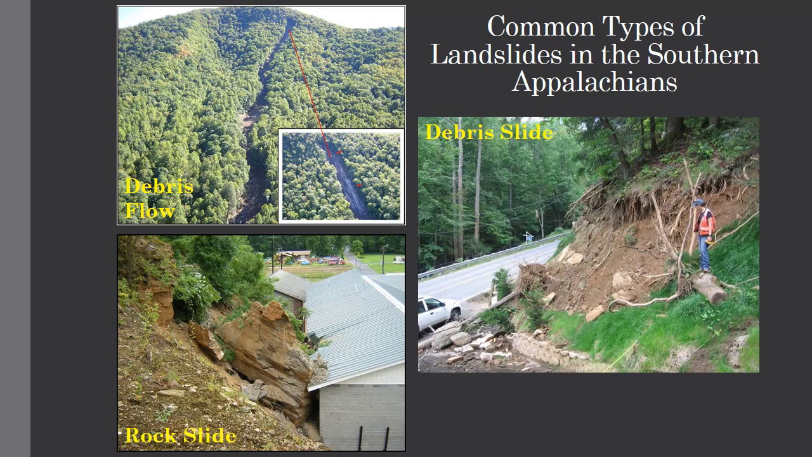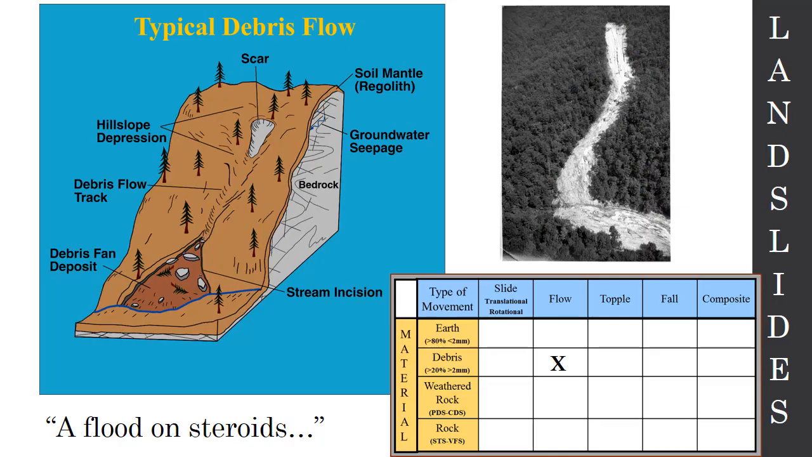Debris just talks about the size and the makeup of the material that is moved by the landslide, and whether I'm talking about a flow or a slide, that has to do with how the material is physically moving downslope, whether it is flowing like a river or whether it is sliding along a surface. So let's take a look at these individually real quick.